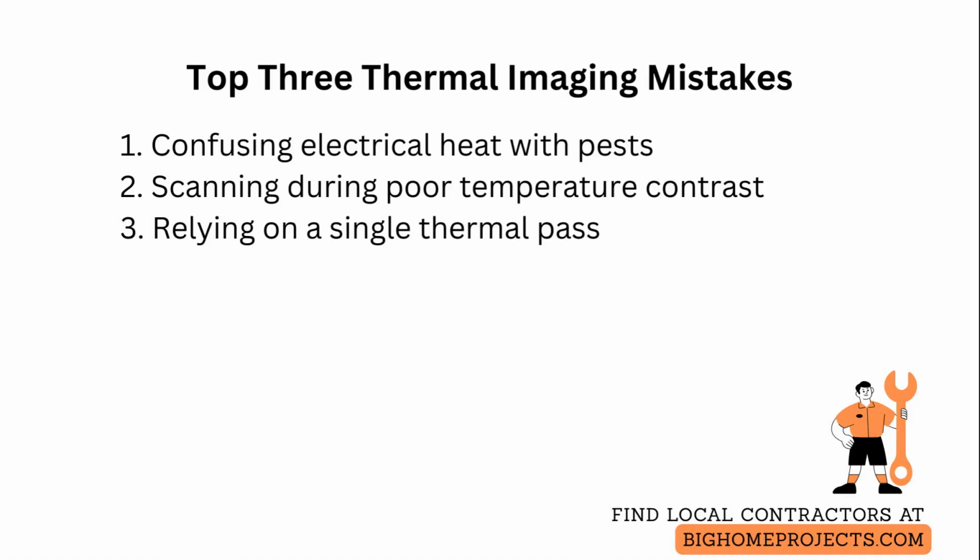Another frequent issue is scanning during daytime or when external temperature differences are low, which yields poor contrast. Always test during nocturnal hours or after several hours of stable ambient temperature to improve target detection. People also overtrust a single thermal pass and fail to follow up. Always corroborate hotspots with physical inspection, set traps or motion cameras when safe, and, when in doubt, engage a licensed pest professional to confirm species and recommend control methods.